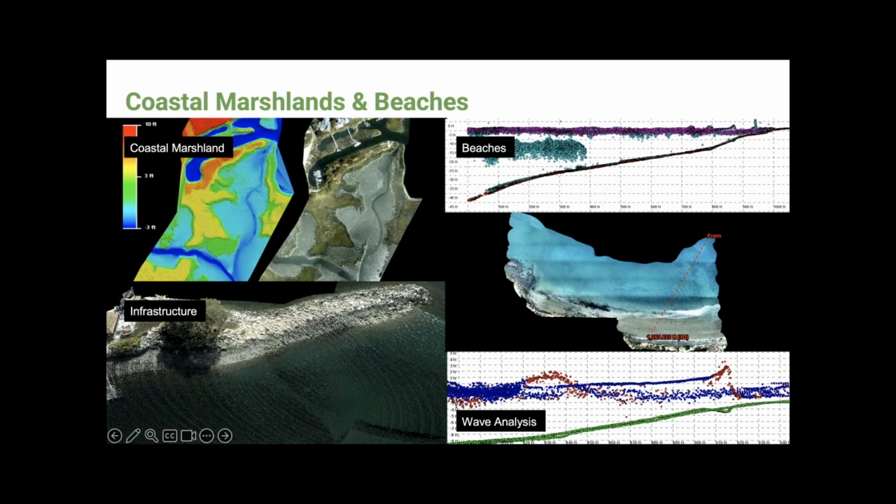And then we have infrastructure, which is another really great use case. Tyler had mentioned it, but like seawalls and jetties, ports, etc. And then for the last one, that I personally like as a surfer, I'm very interested in wave analysis, being able to see that top water surface and the topography underground that is actually helping shape those waves and how it's impacting the wave analysis.